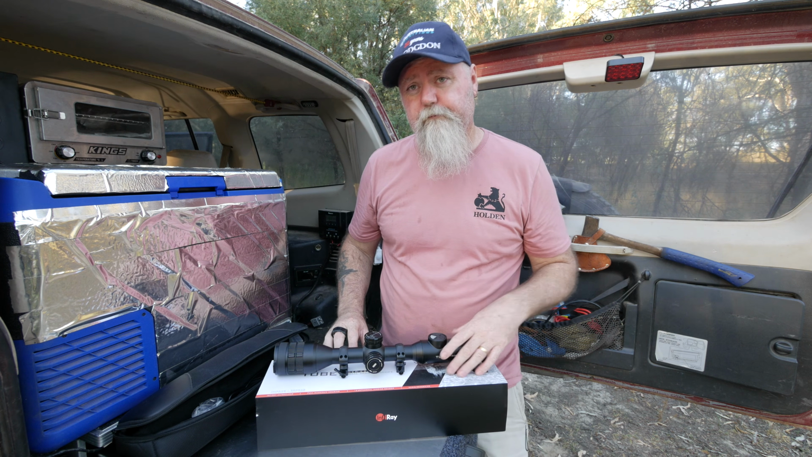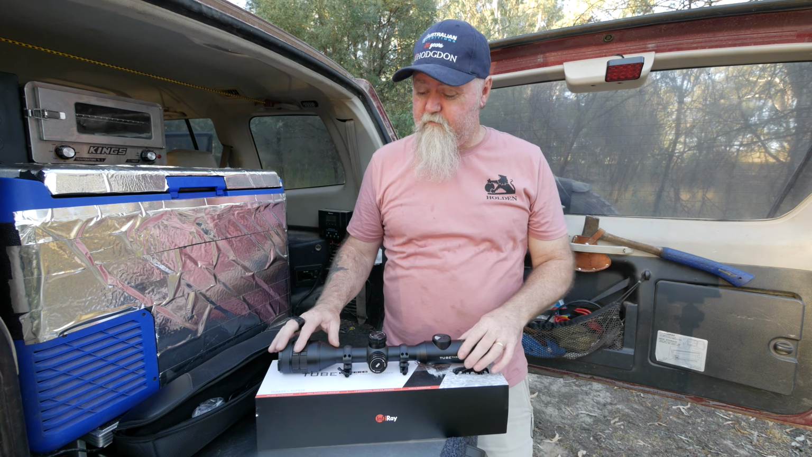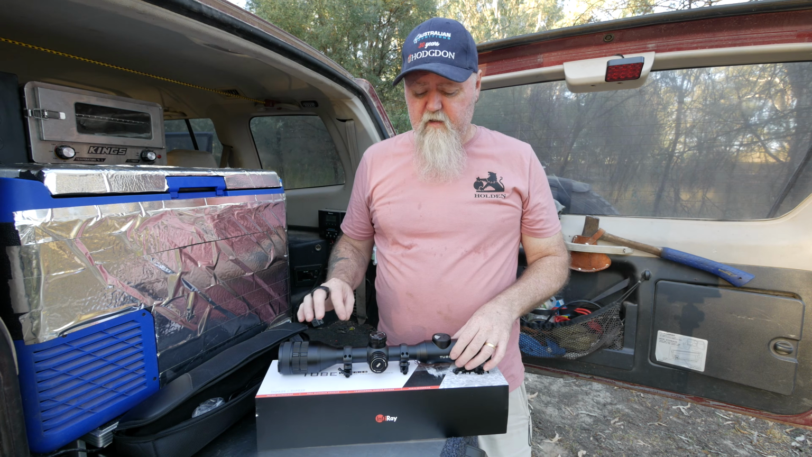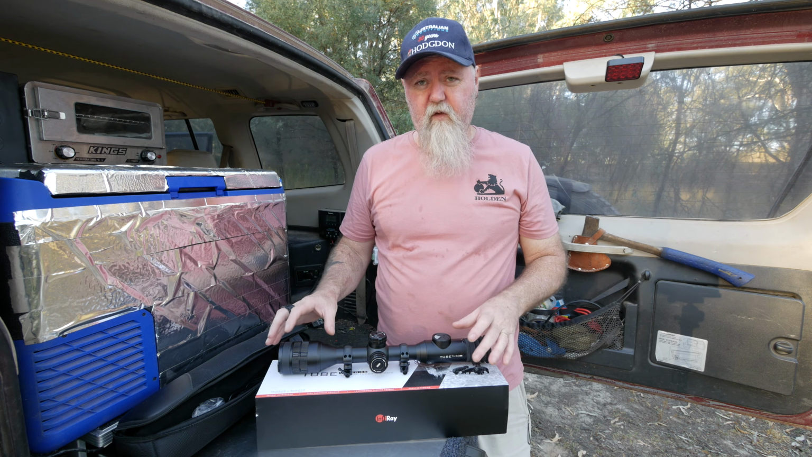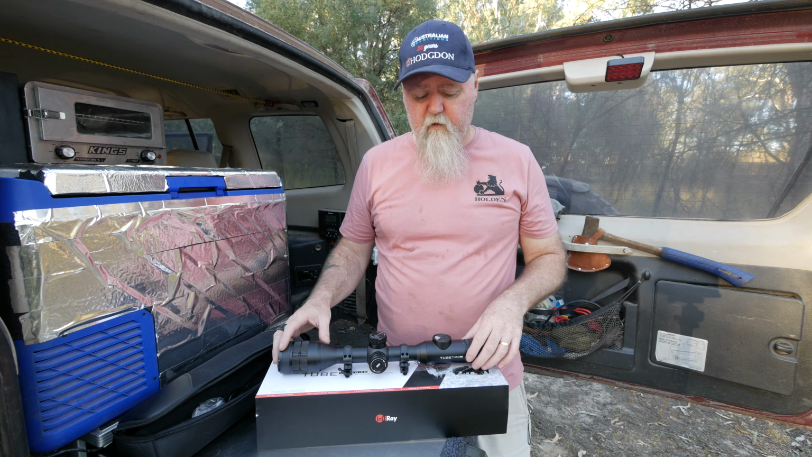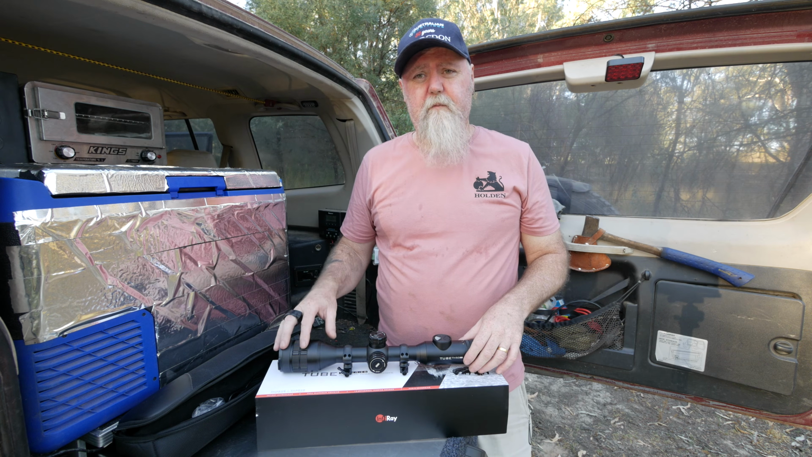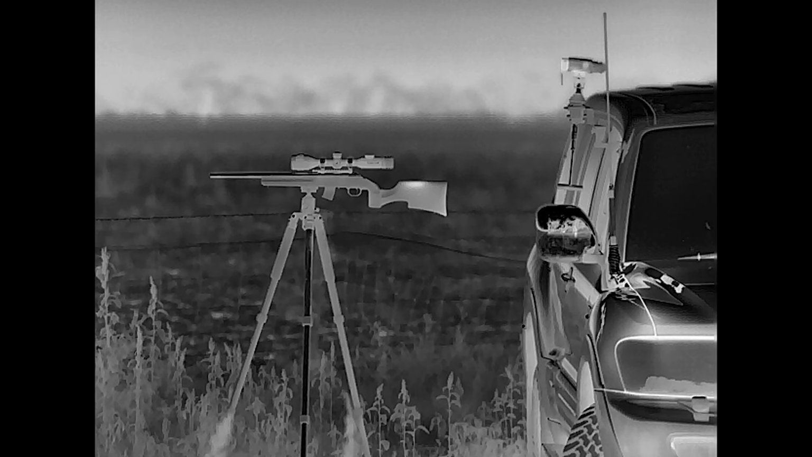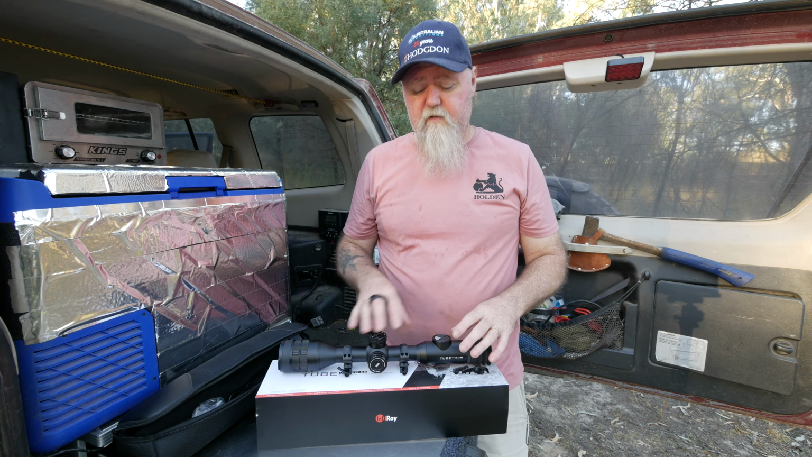Pros and cons. Well, we'll start off with some cons. The only one that bothered me a little bit, but it's got a good workaround, is the startup time's quite slow. I'm used to quite often just turning a device off and on when I need it. You're sitting back and using your thermal scanner, you spot a target coming in, you hop out and turn the unit on. You want them to turn on pretty quick. The turn on time in this is actually a little bit slow.